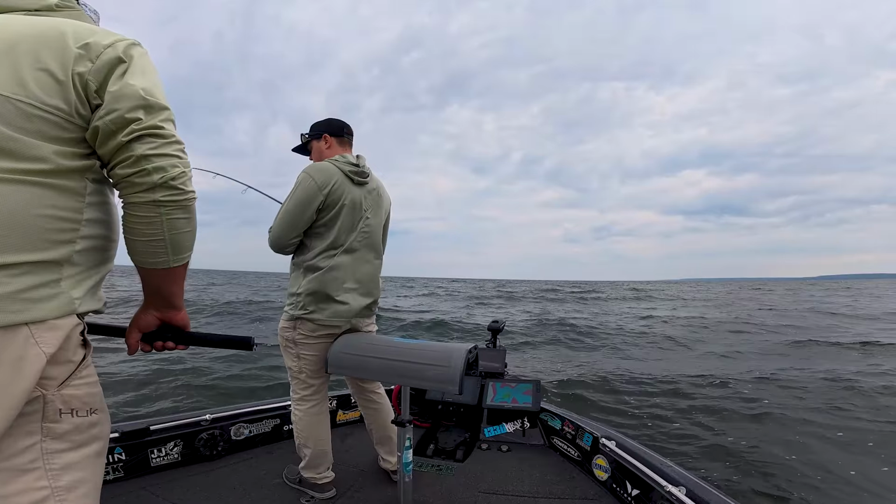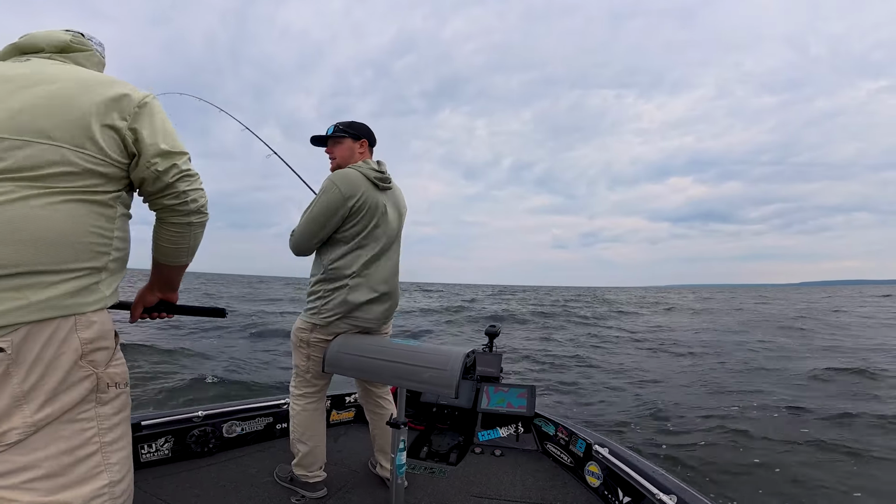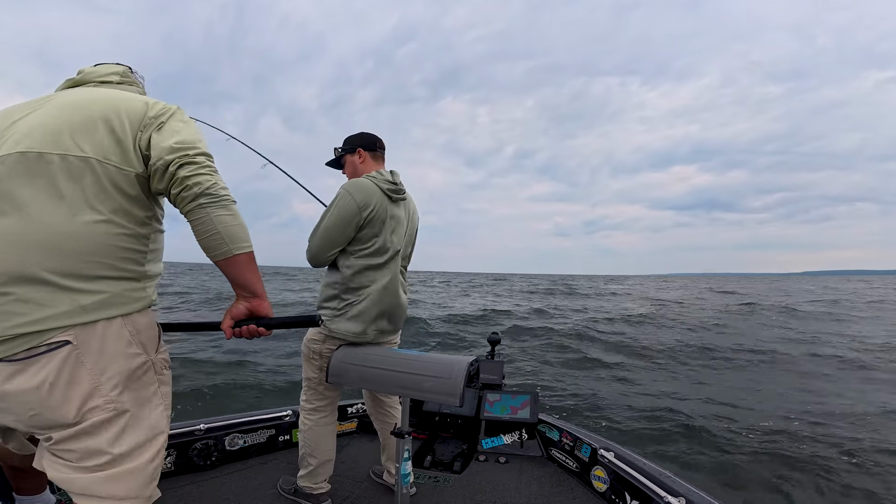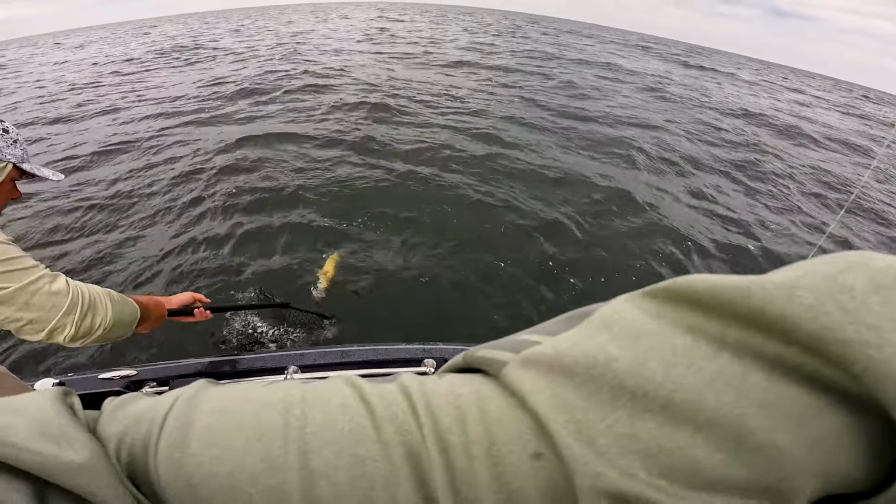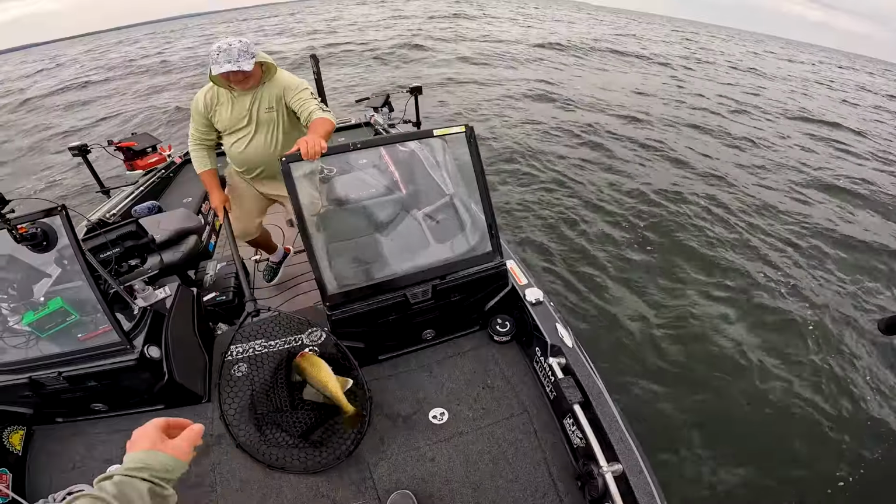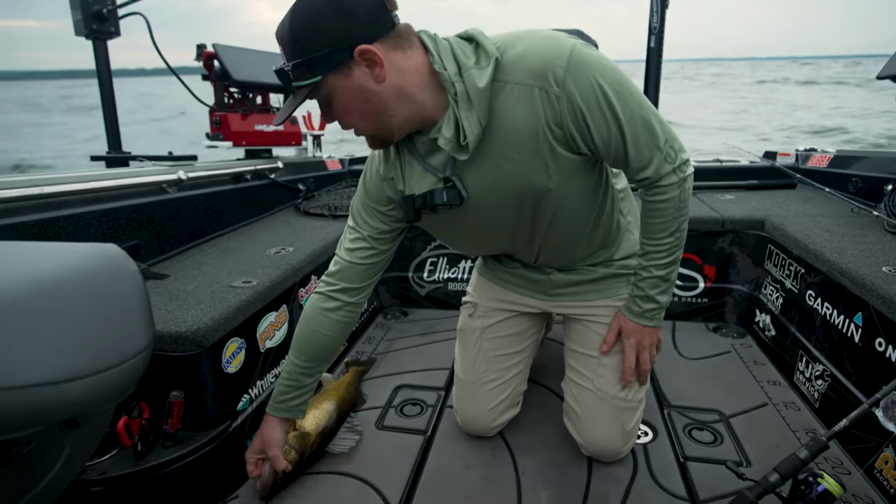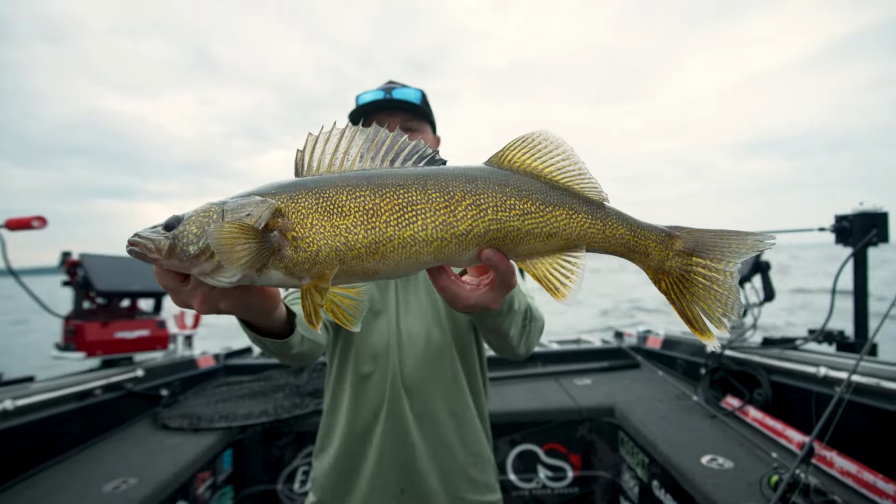And I think this is gonna be a good fish to end the day on, Ted. She's starting to get a little rough out here. Beautiful, beautiful way to end the day right there. Tell me they're eating it without telling me. That is awesome. Probably a 24 incher. Doesn't get any better than that.